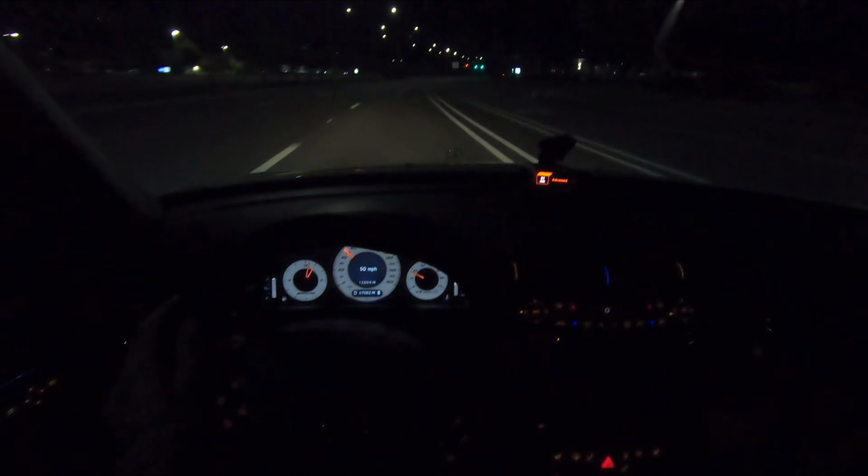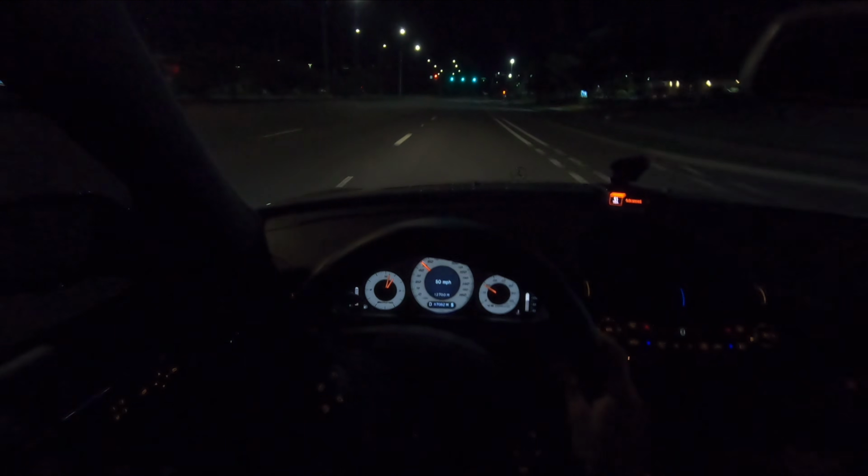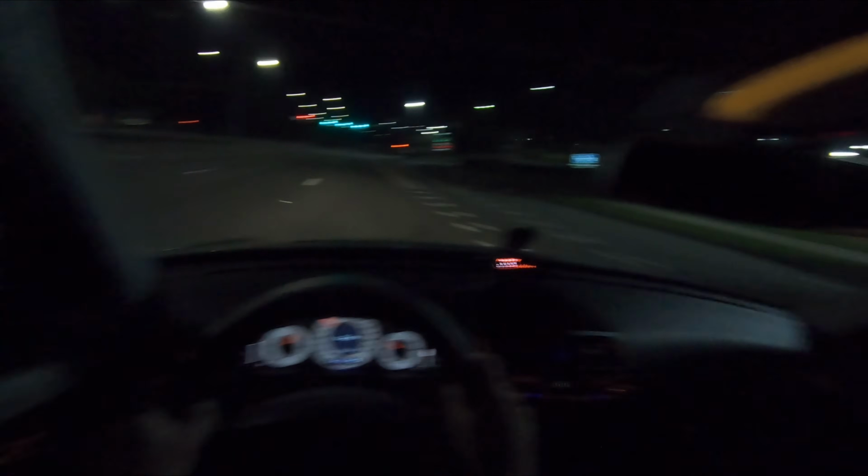All right, let's go do a little tunnel run. I think there's a small tunnel on the way back to St. Augustine that we're gonna go hit real quick.